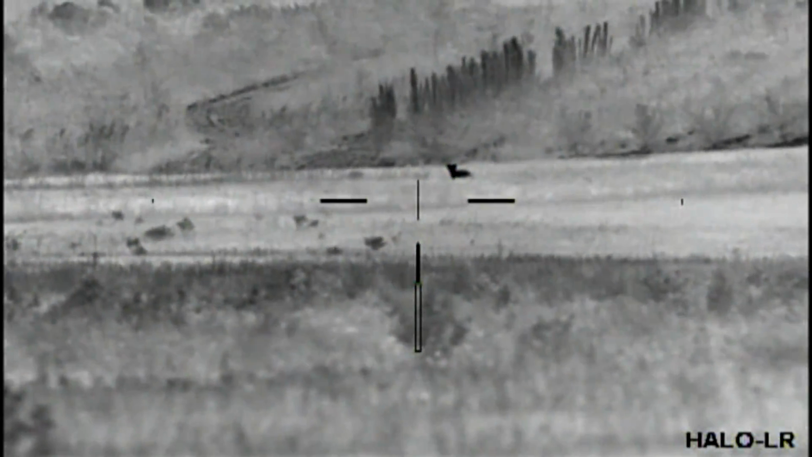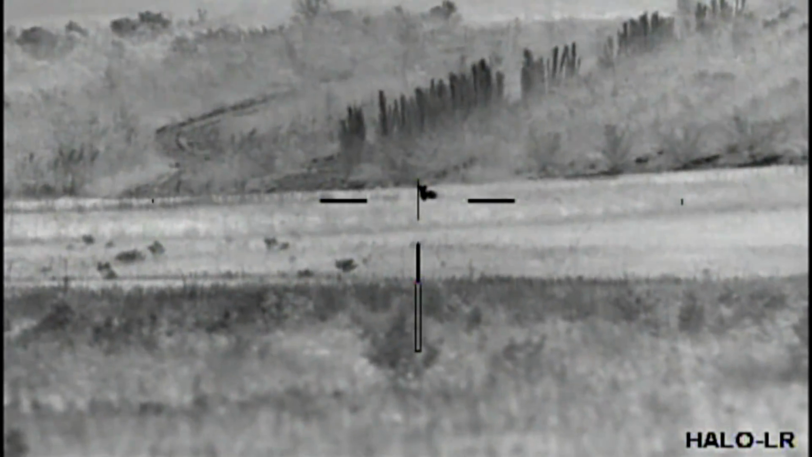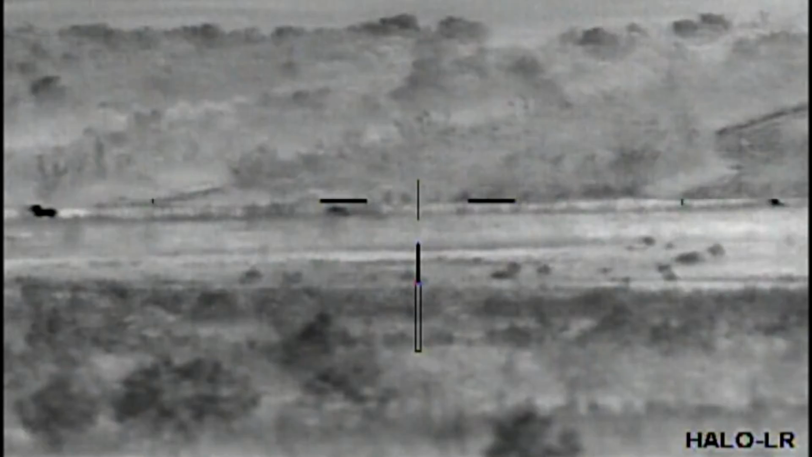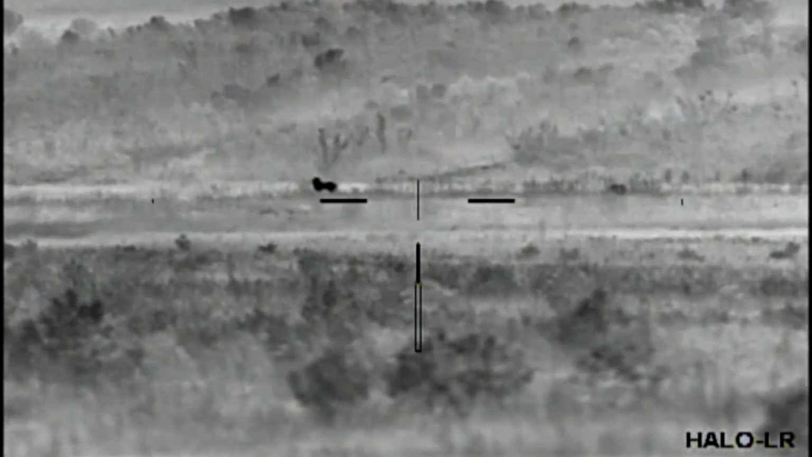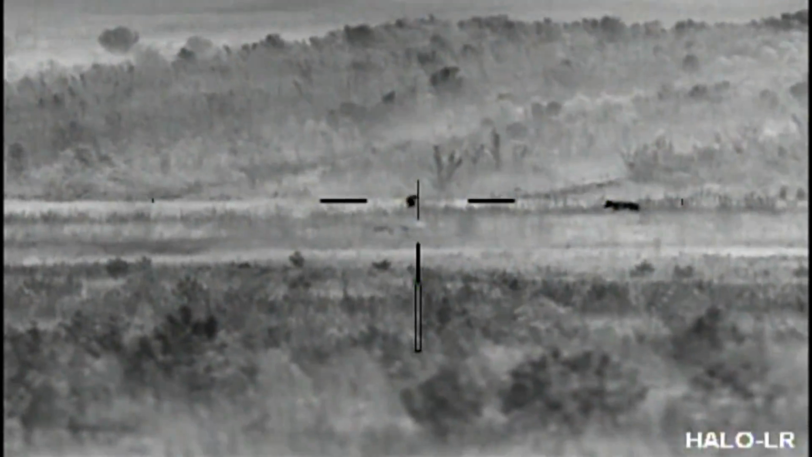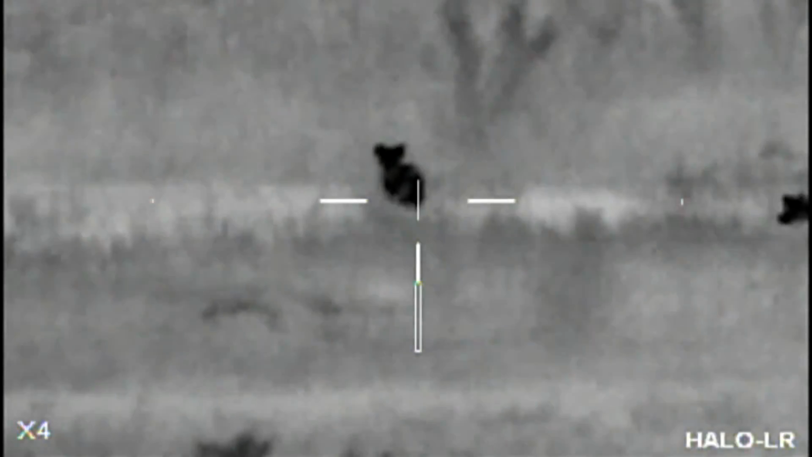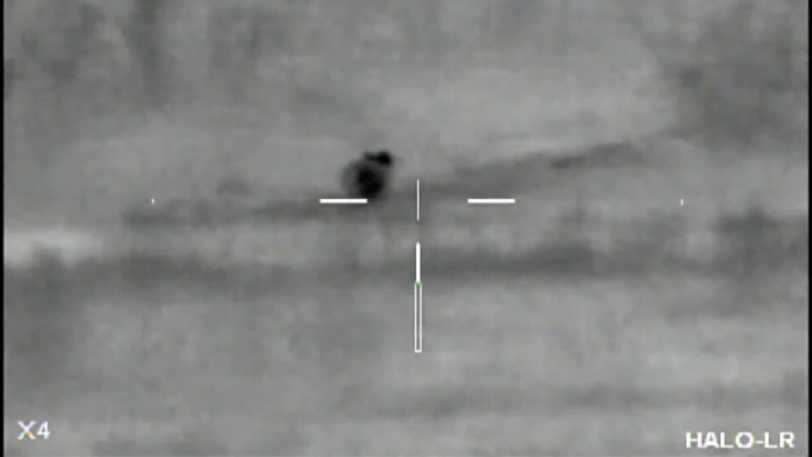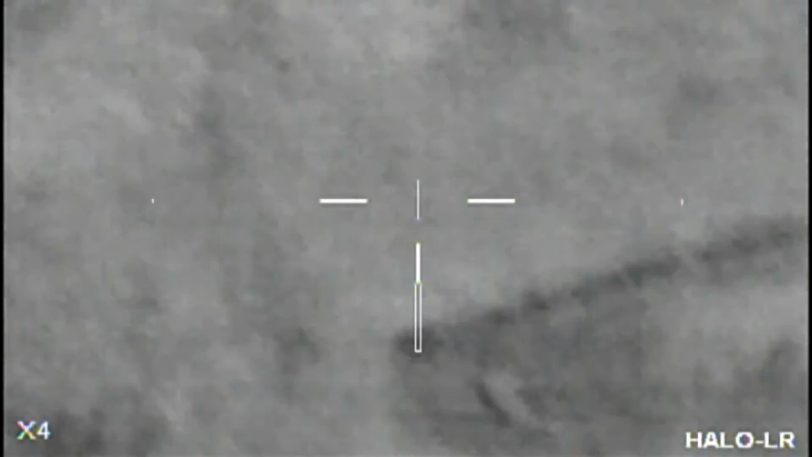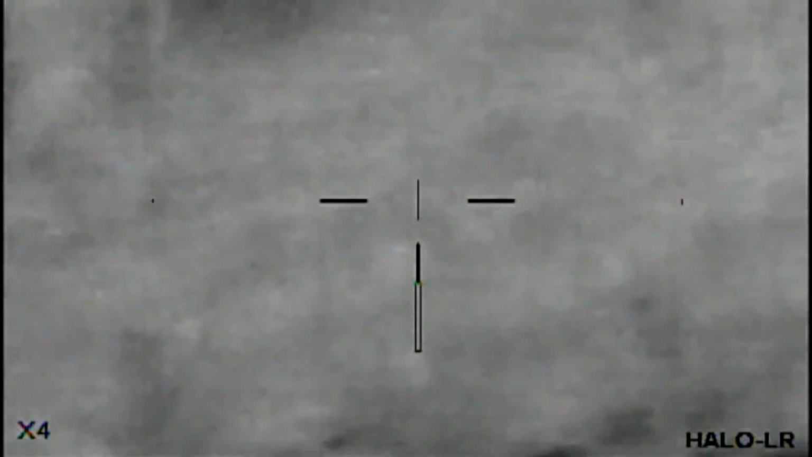Are they? They're cats. Take a shot. You go ahead, you got the longer reach. There you go. You got that one. Does it sound like it? Oh, he's running, I can see him.